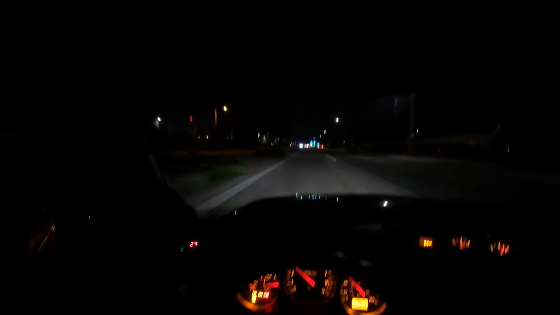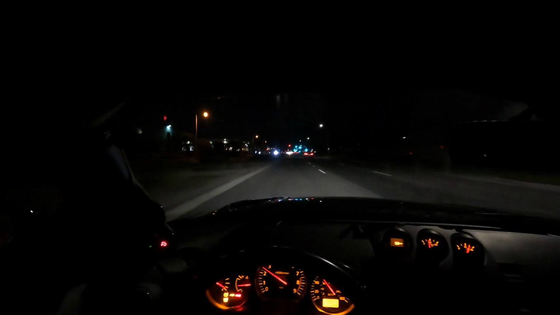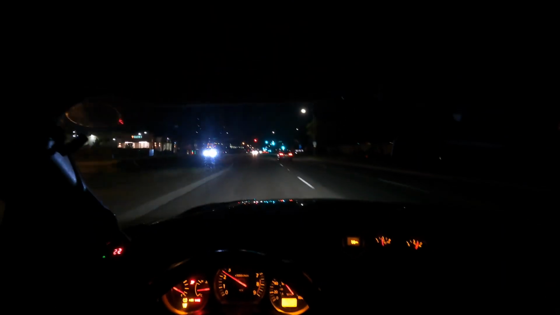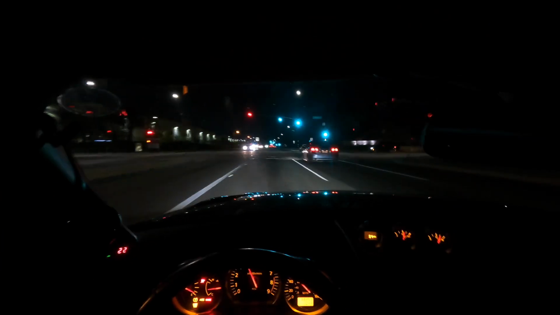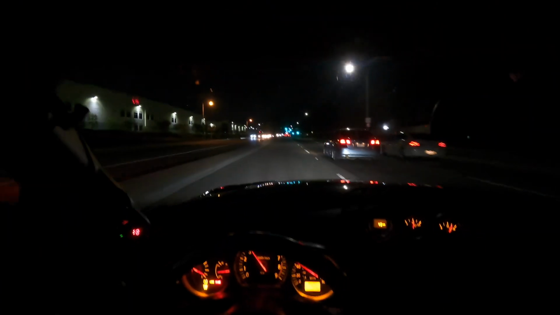Bro, I'm gonna go get my dad's G37 and gap you. No, I'm just kidding. I was gonna take off, so you can see the turbo. Wow, he's turning. I was gonna take off, but did he turn? Yeah. Oh, no. I didn't hear it. Let him show why I didn't race him.